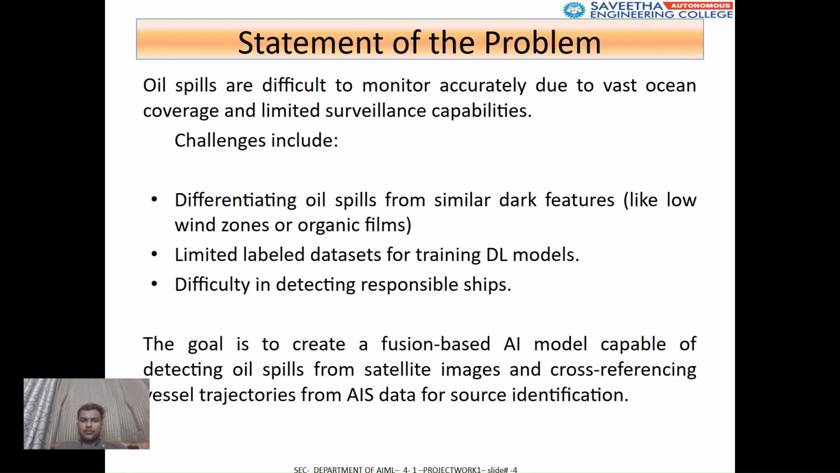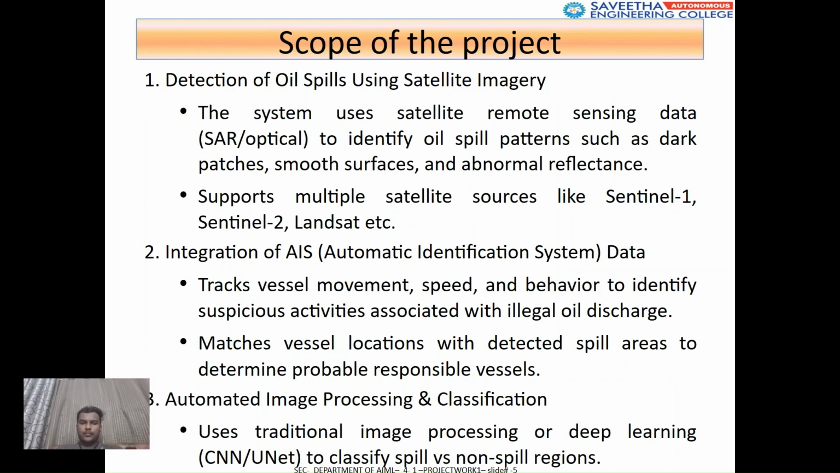The problem statement. Monitoring oil spills is difficult due to the vast size of oceans and limited surveillance. The major challenges include differentiating oil spills from similar dark features like low wind zones and organic films, limited labeled datasets for training DL models, and difficulty in detecting responsible vessels. The goal of this project is to build a feature-based AI model that detects oil spills from satellite images.